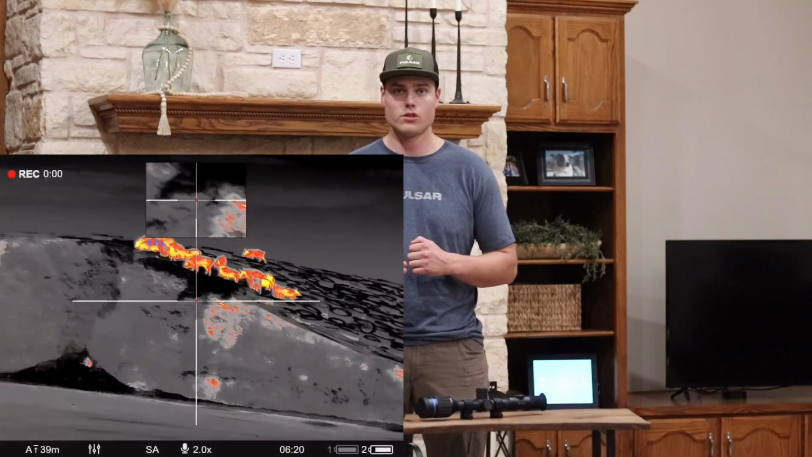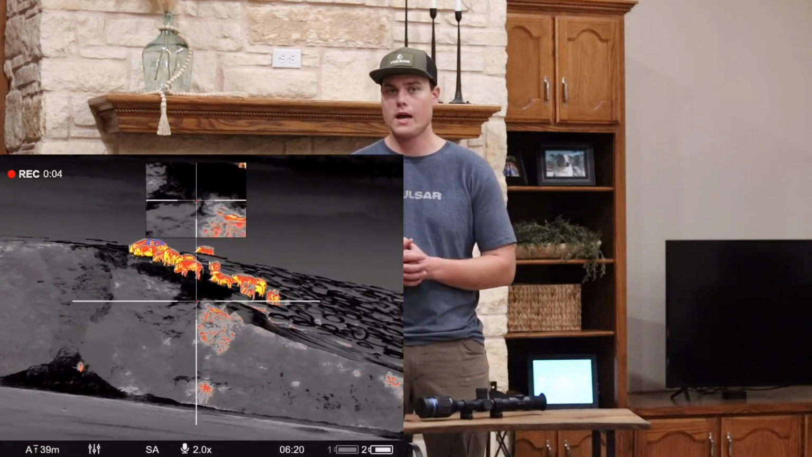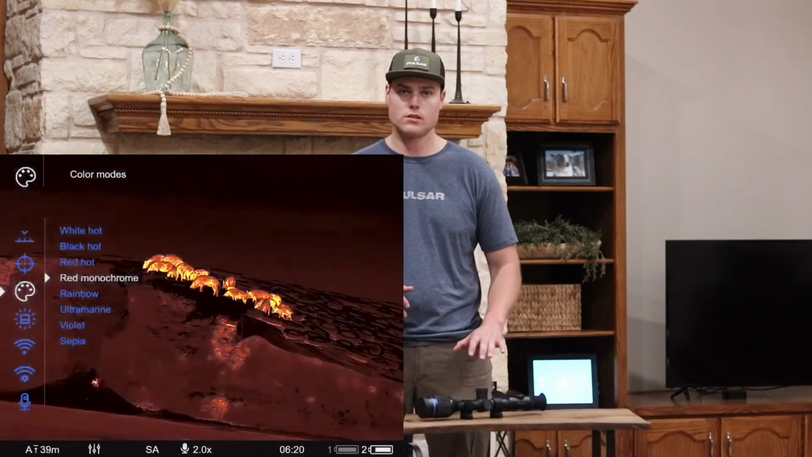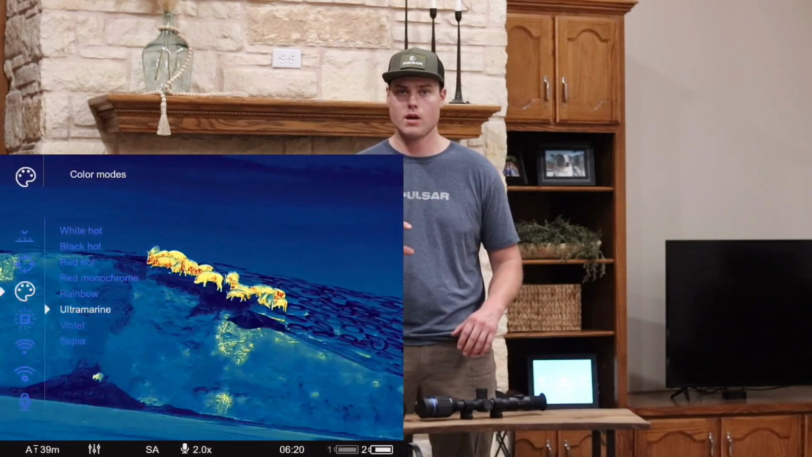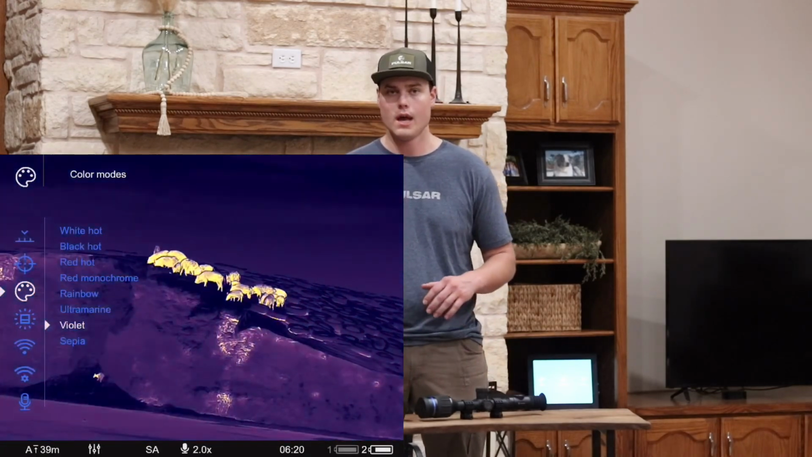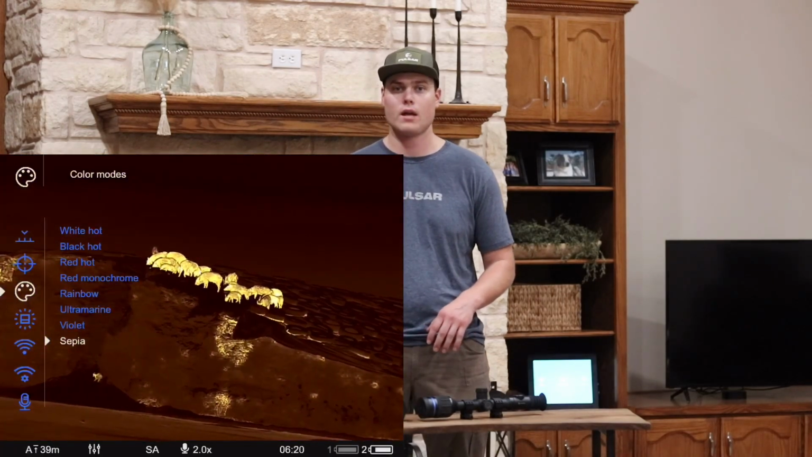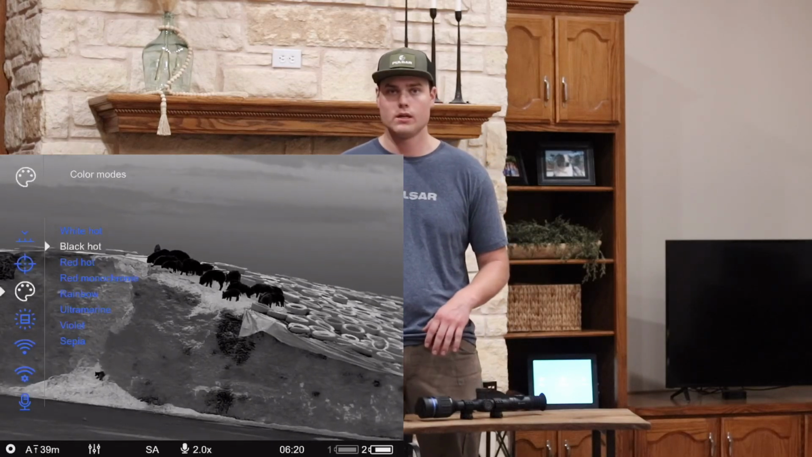We've been using the Thermion 2 for a while now, the last several months. Just recently got our hands on the Thermion 2 Pro. So it's got a little bit better battery life, so that's what the Pro is signifying, the better battery life on the units. And then this last week I got the LRF on my hands, got it out on a hunt last week, and it is pretty sweet.